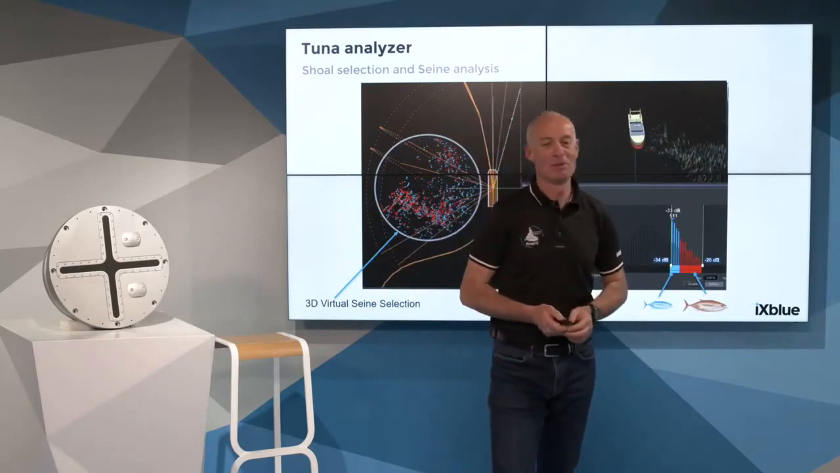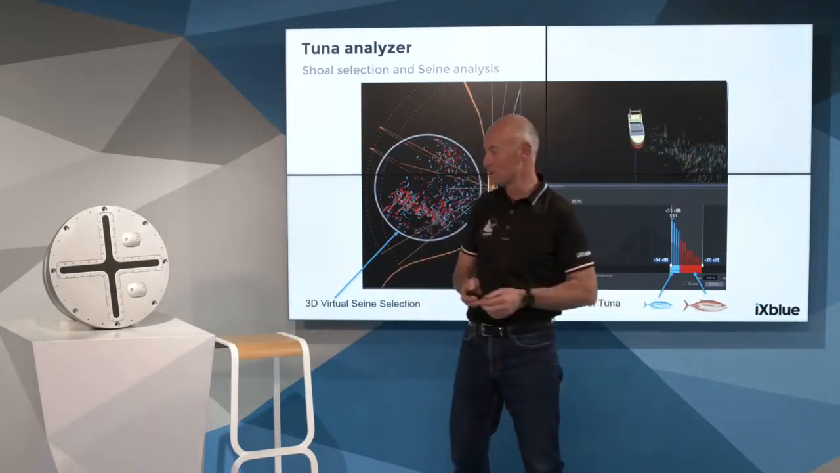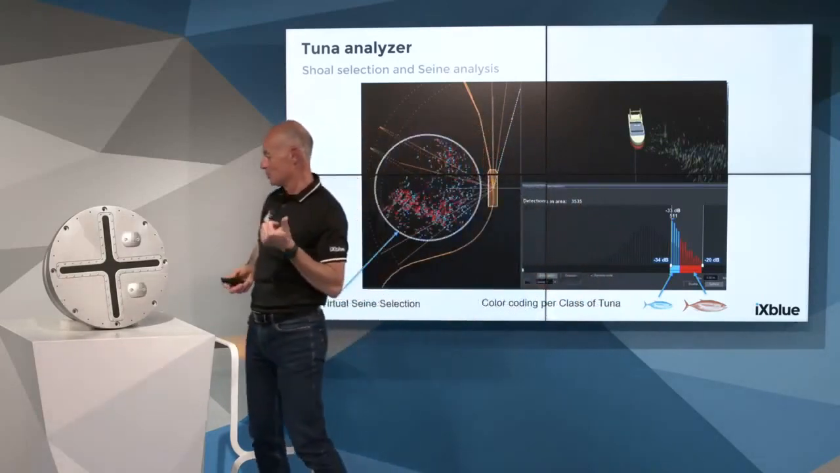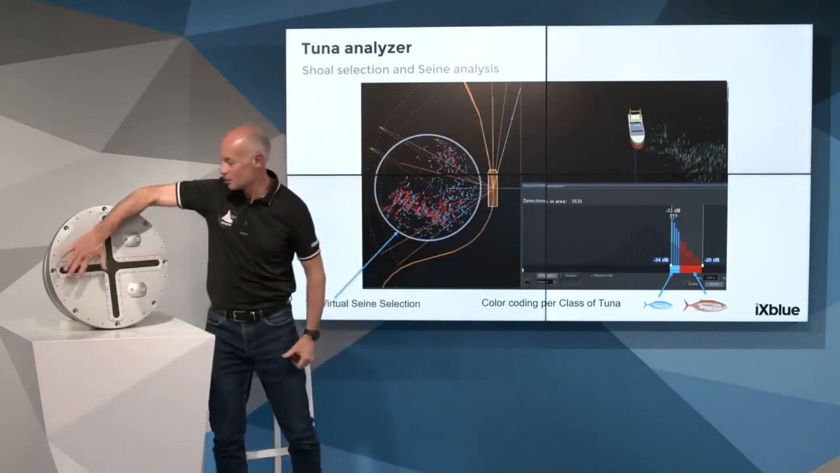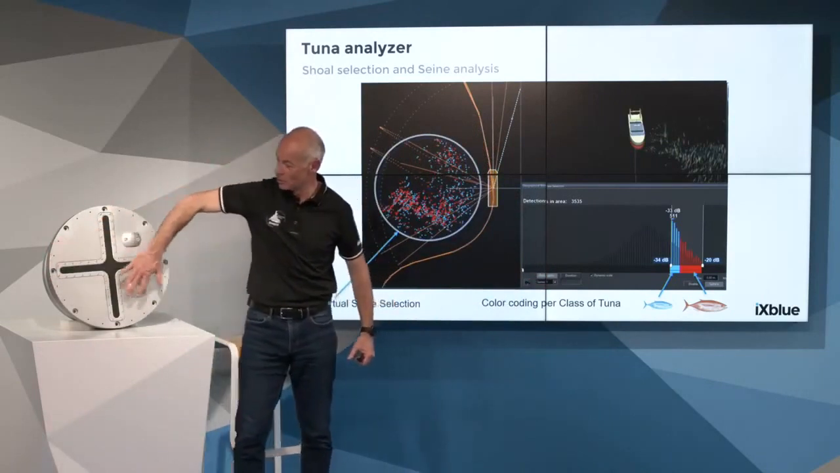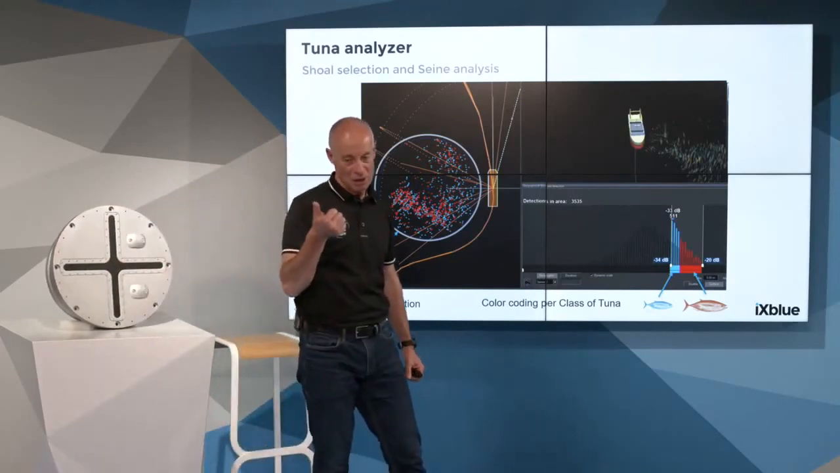What is the maximum speed allowing good, optimum detection? First point is to have a good installation, meaning no flow noise over the transducer face. That's installation.